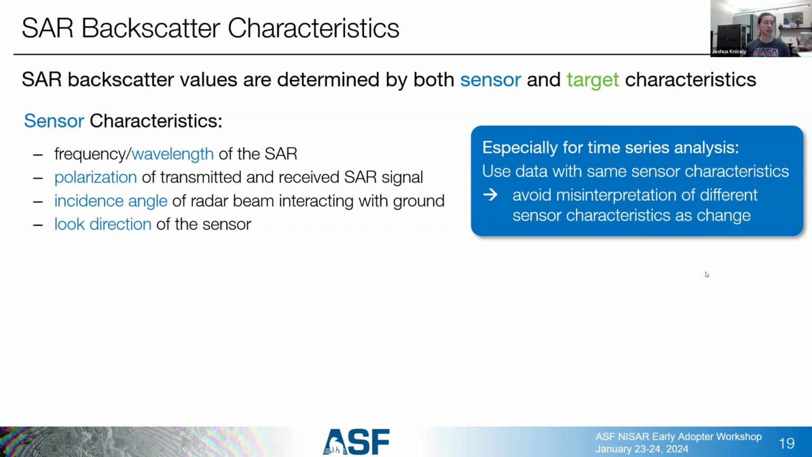Another big thing is look direction of the sensor. This is really important. Whenever we have a sensor orbiting the planet, it's generally looking in one direction, just off to, say, the right. During its ascending phase, that means it would be looking east. With most of these satellites for SAR, they are polar orbiting. So as they go over the top of the Earth and start their descending phase, now they're looking west.